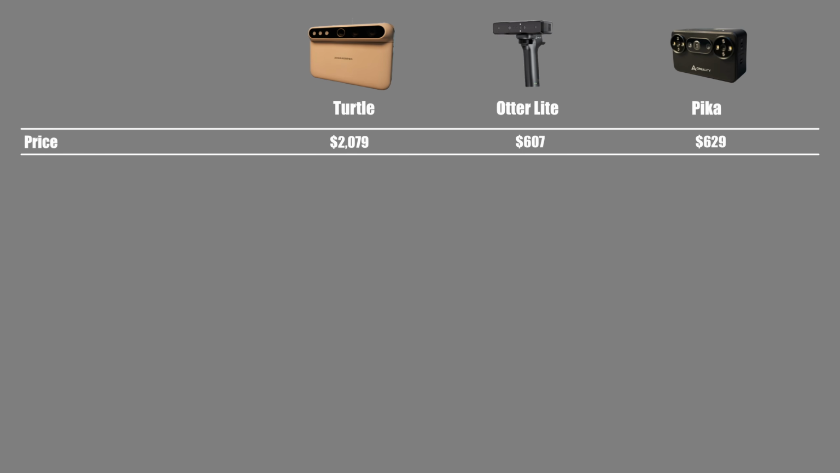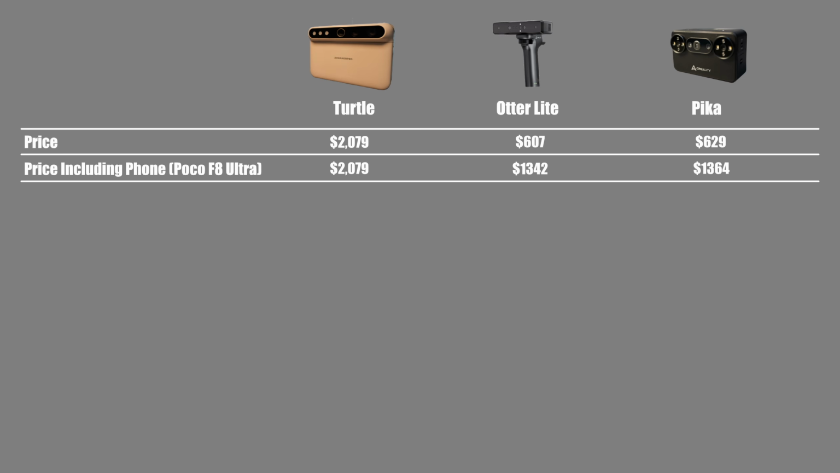Starting with the price, the Turtle full set with all three sensors costs $2,079. By comparison, the other light and picker are around $600, but they don't function as standalone scanners unless paired with a fast phone. To make the comparison fair, I have added the cost of a new gaming phone, about $735 into the setup. Even then, the other light and picker still come in at much lower overall price.